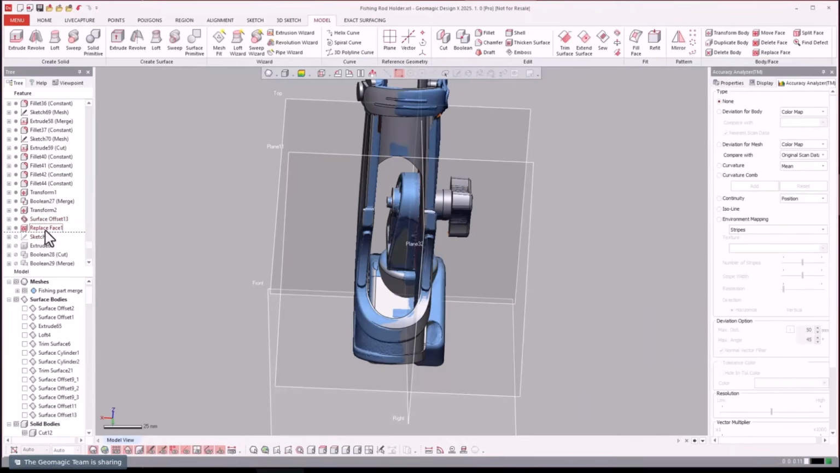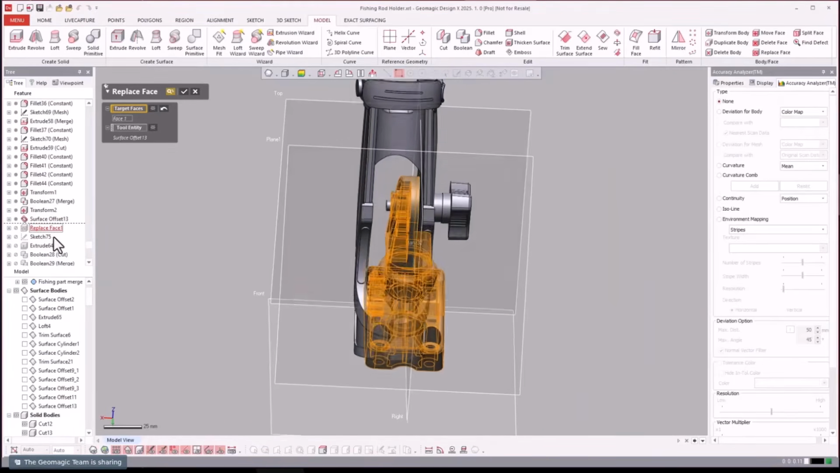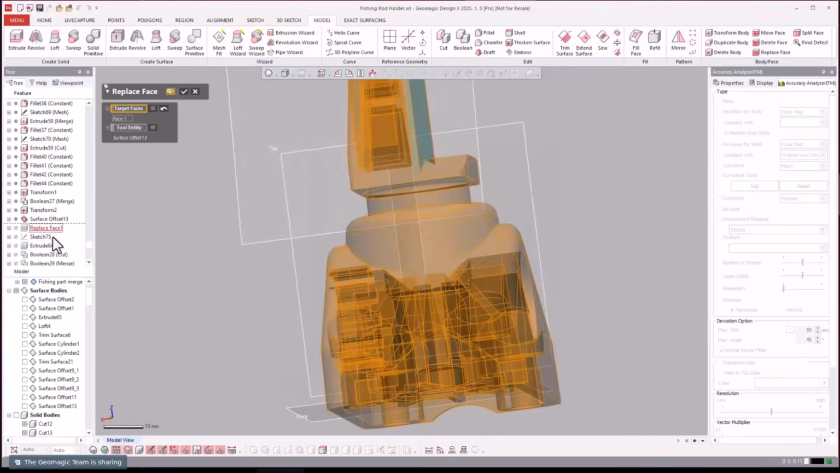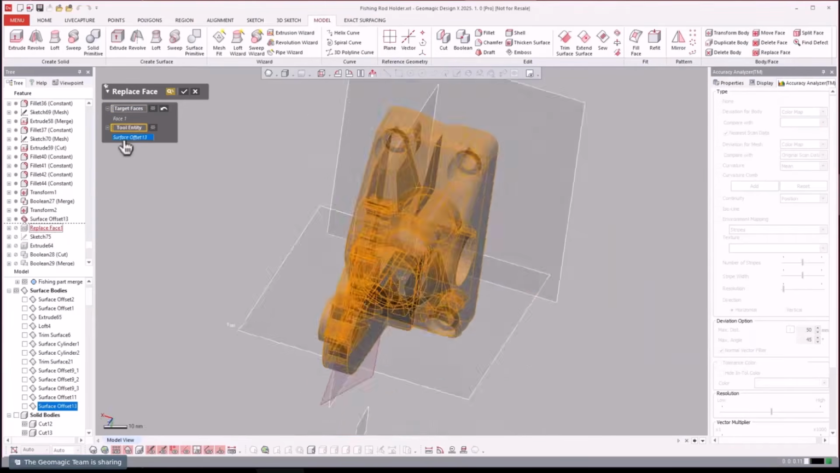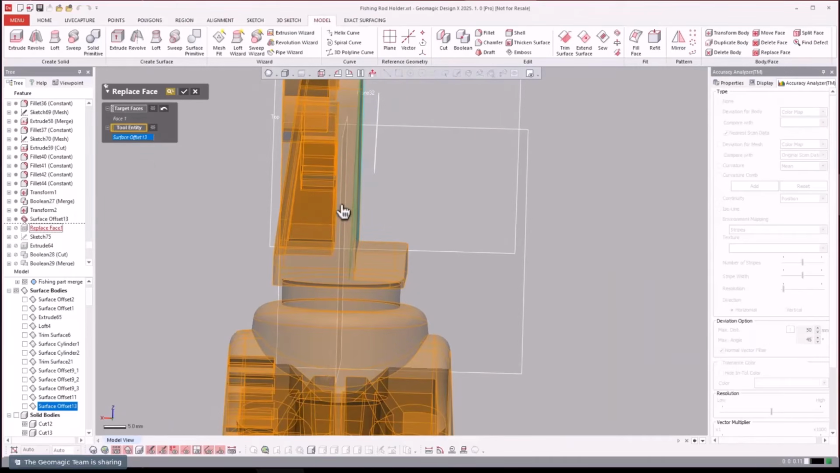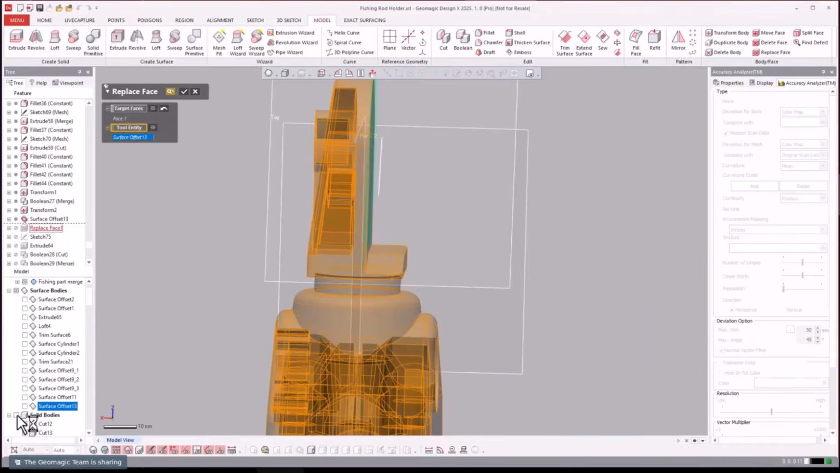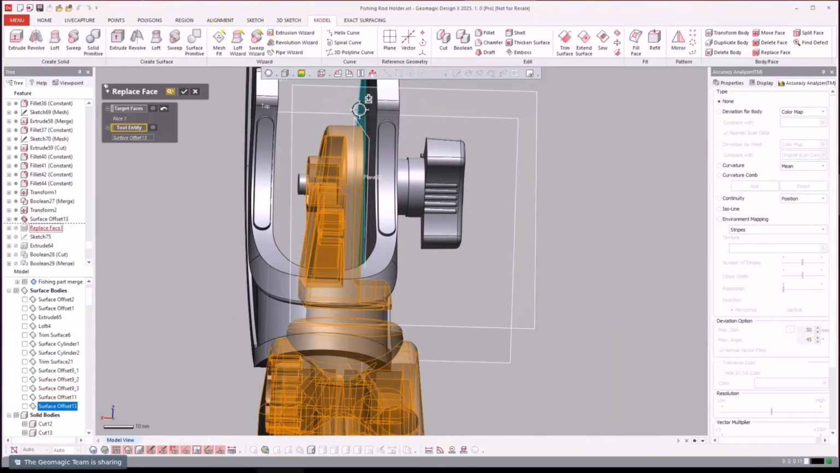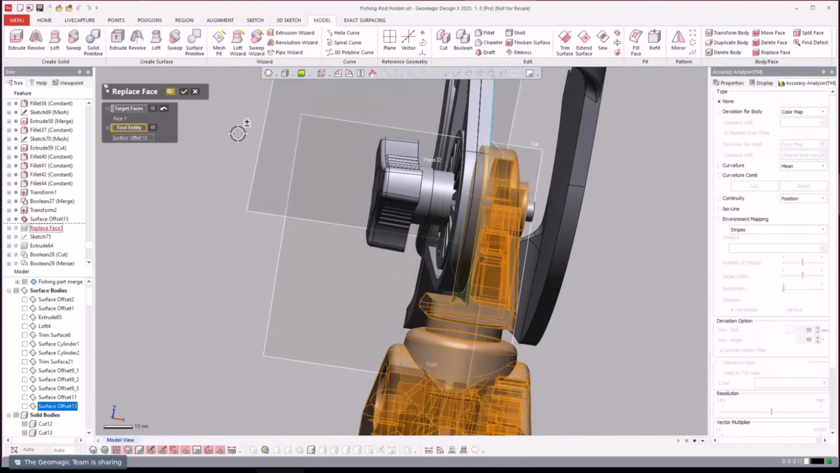And I want to see where this replace face is, what they had to do there. So I'm going to turn the... Okay, so this interface right here, they did a replace face because that other component right here, they went ahead and replaced the face with that, so that way they were coincident.